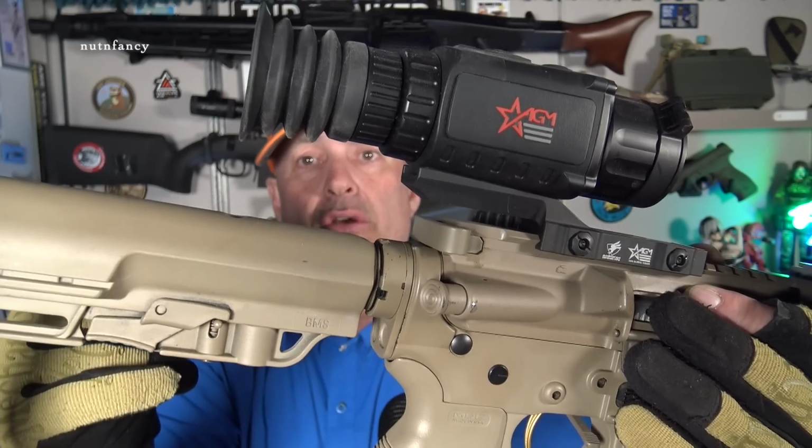You could change your reticle, make it red too, which would help. And there you go. And then there's zooming in a little bit. Sick. Look at that. Yeah, it'll get the job done, dude. That's awesome. That's what I would do.